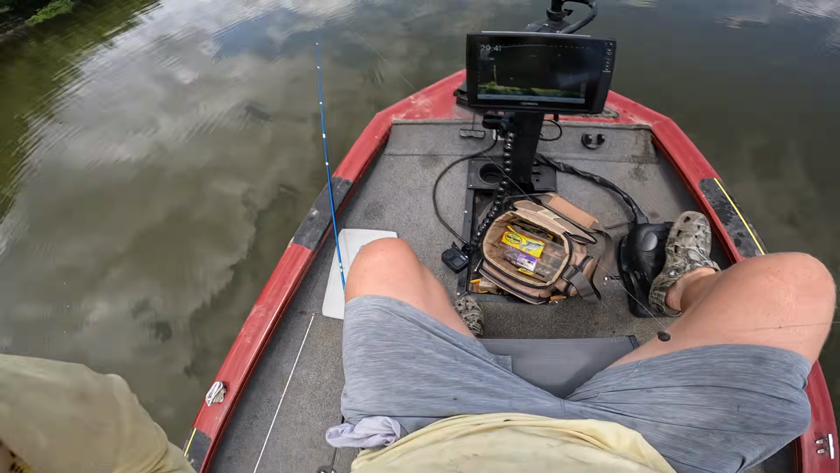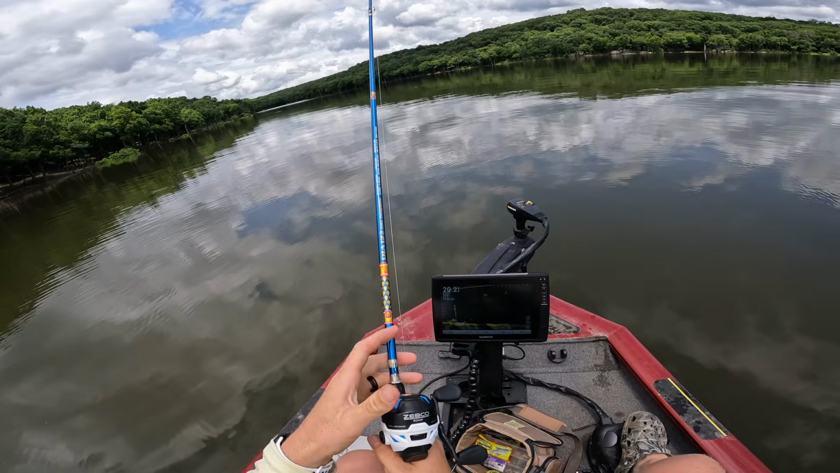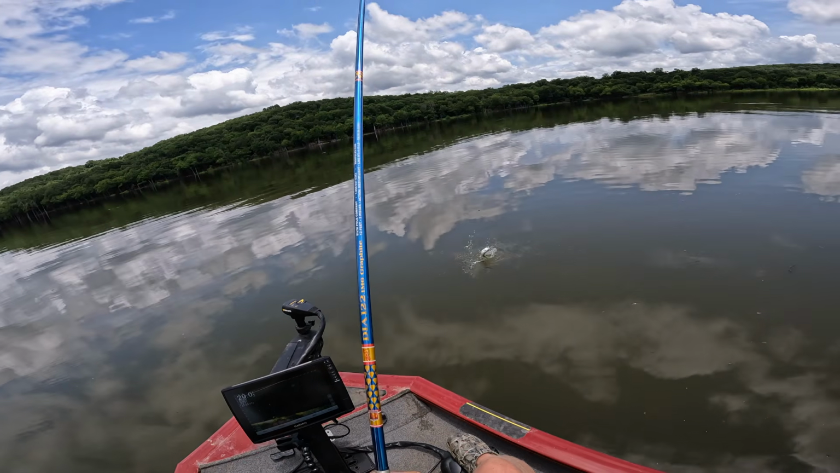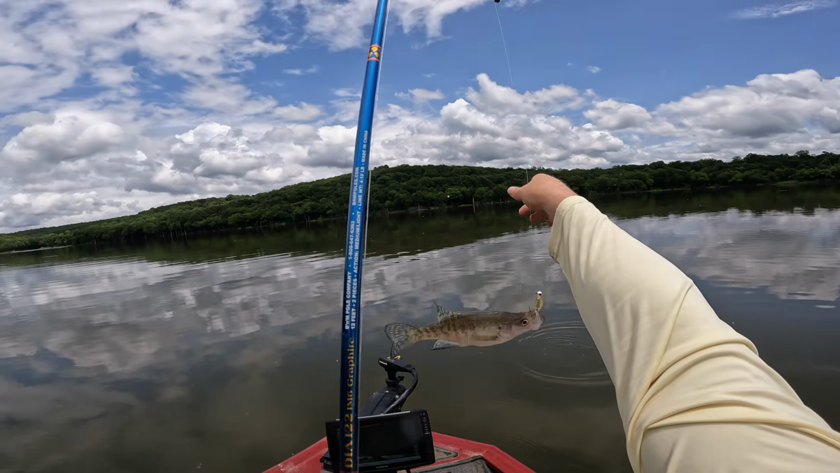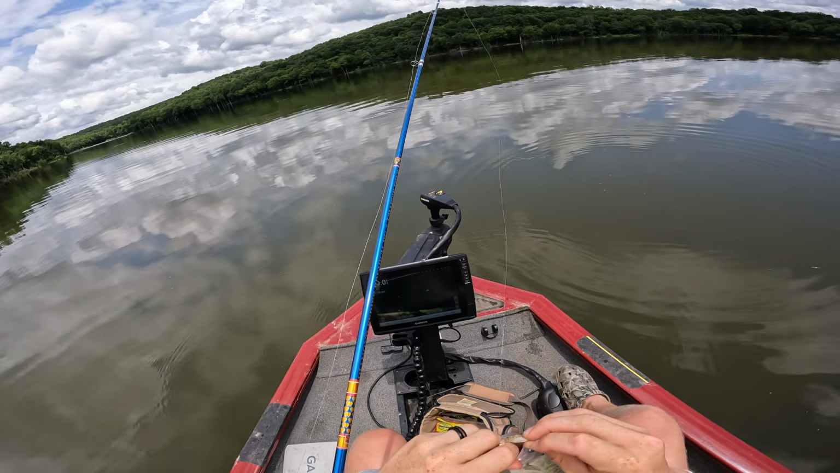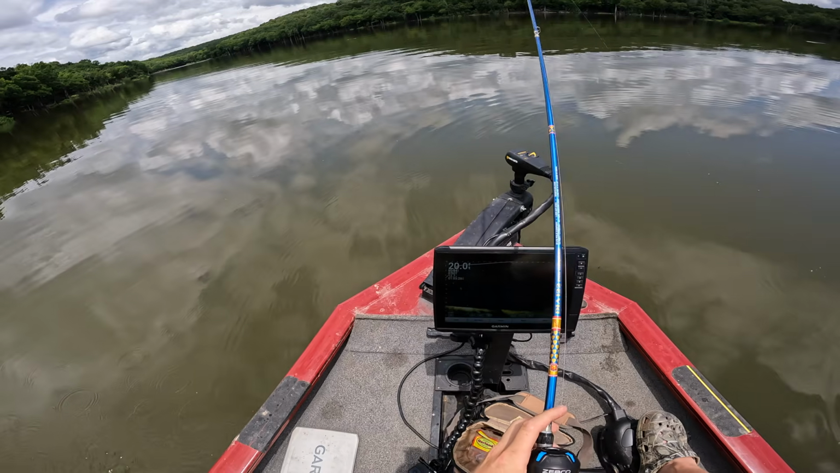Oh man, here we go. Finally caught a fish. I am so excited because I want to eat that fish in a little while. Got him. Little bitty guy. It's unbelievable. I can't see the tree. My Livescope's going out.